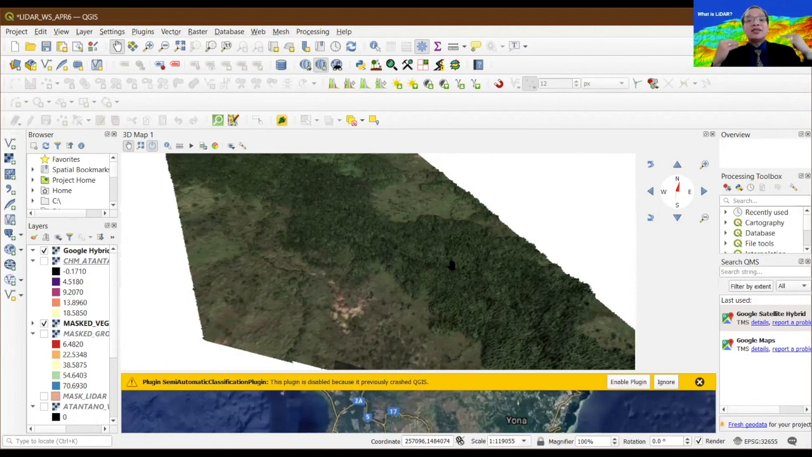Okay, LiDAR is not a cure-all remedy for identifying species per se, but the texture that it provides together with the multispectral data that's coming from another source, merge them together, gives you a better identification of tree species. So they have to.